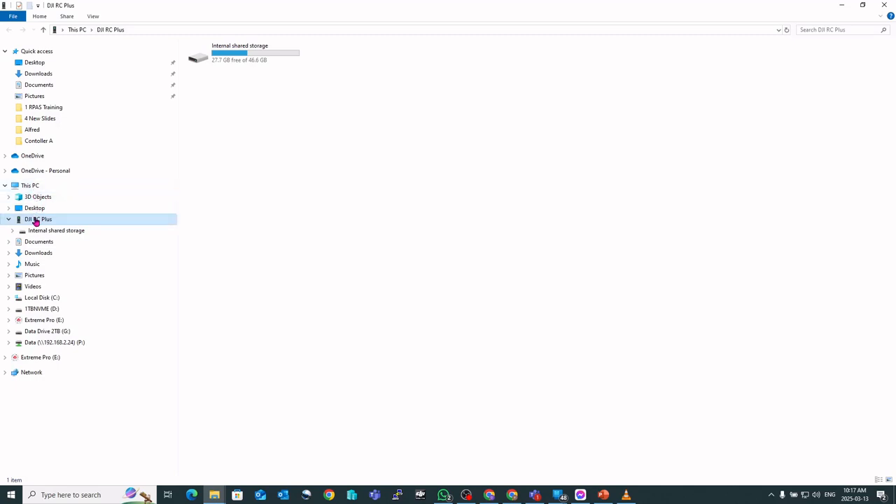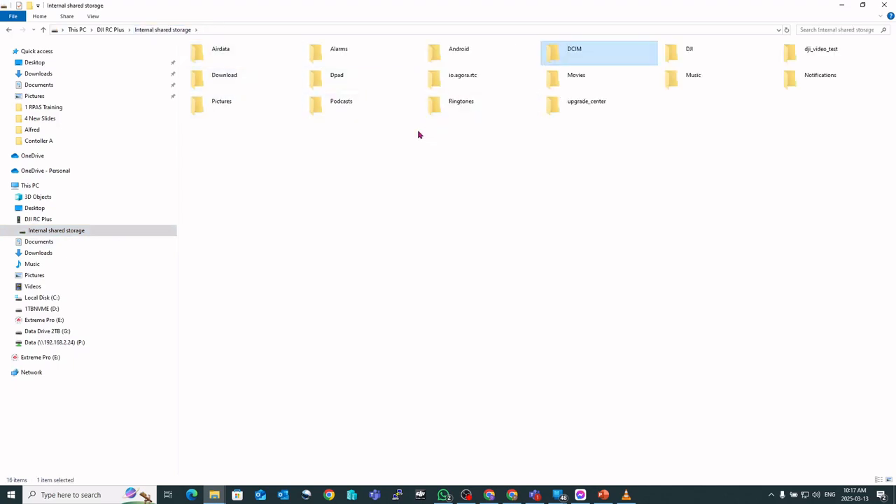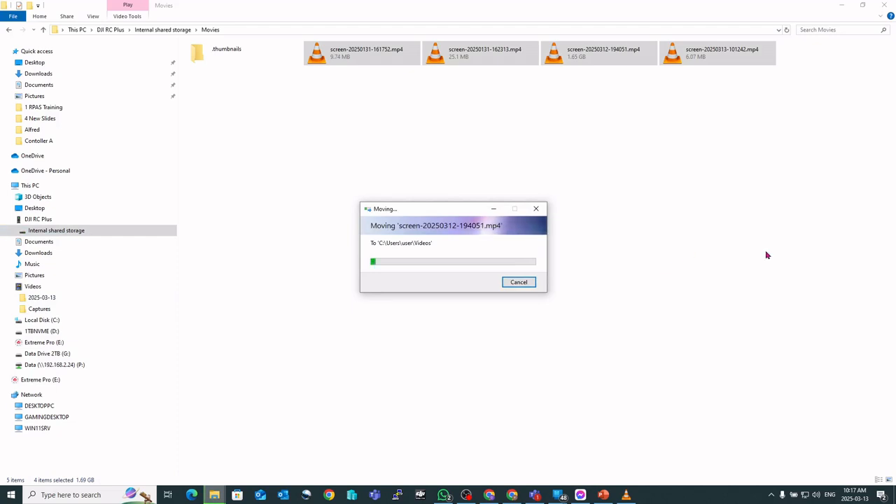It's just going to show your controller and go to internal storage, and everything is under the video movies. There it is. So there's the same 4 files. So I can go click. So these I can just copy to internal storage. Now I'll move them to clean up the controller. So there's 2 options to get it off there.